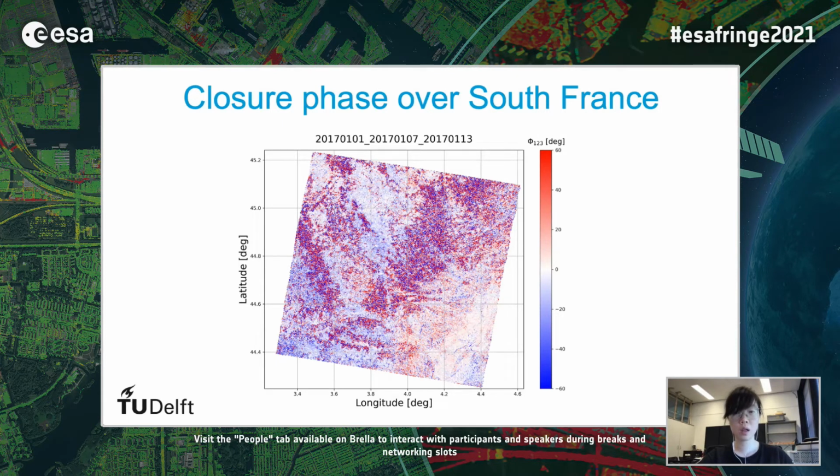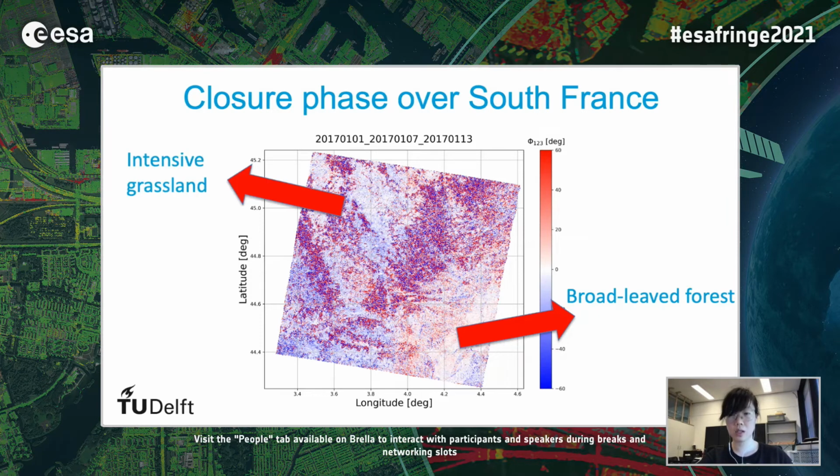origin. The bottom right red area corresponds to the broad-leaved forest, while the blue area at the top left is intensive grassland. At the diagonal, the magnitude of closure phases is randomly distributed. This indicates noise. Similar images have also been reported in previous literature with data acquired from P-band to X-band.